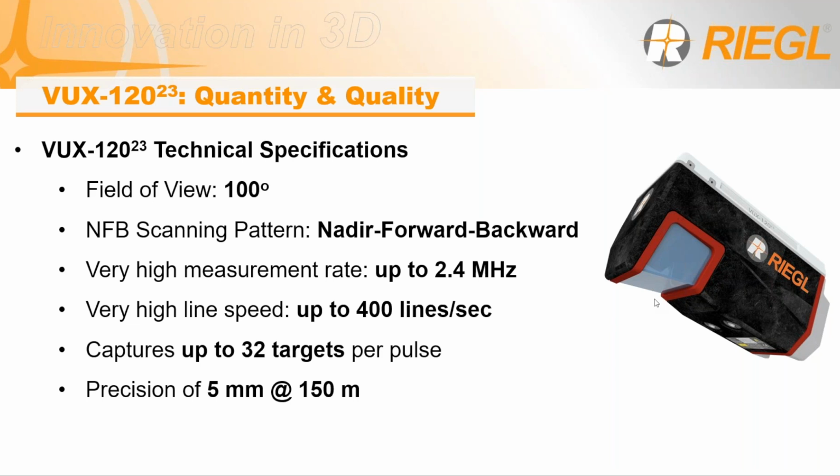You almost have to be careful with over collecting, as the scanner collects up to 32 targets per pulse. So any vegetation penetration you need to get any undergrowth or ground modeling is easily collected, with up to 2 million points being shot per second and up to 32 targets per pulse. At that point, you are almost painting the ground underneath. The scanner has a 5mm precision at 150 meters, meaning you're not only getting very dense data, you're getting very precise data, which typically leads to more accurate data as well.